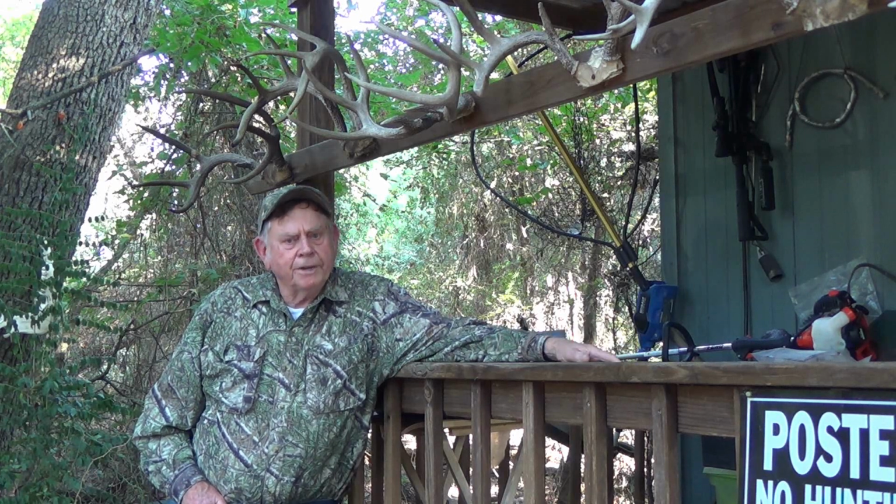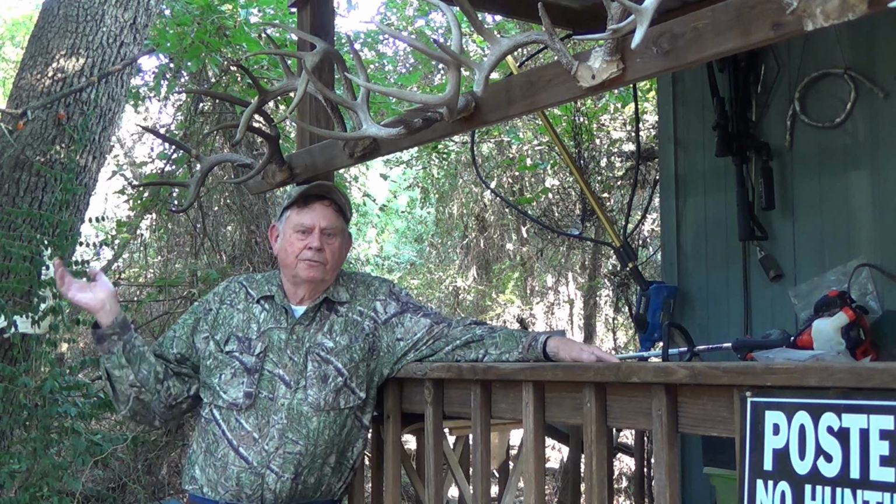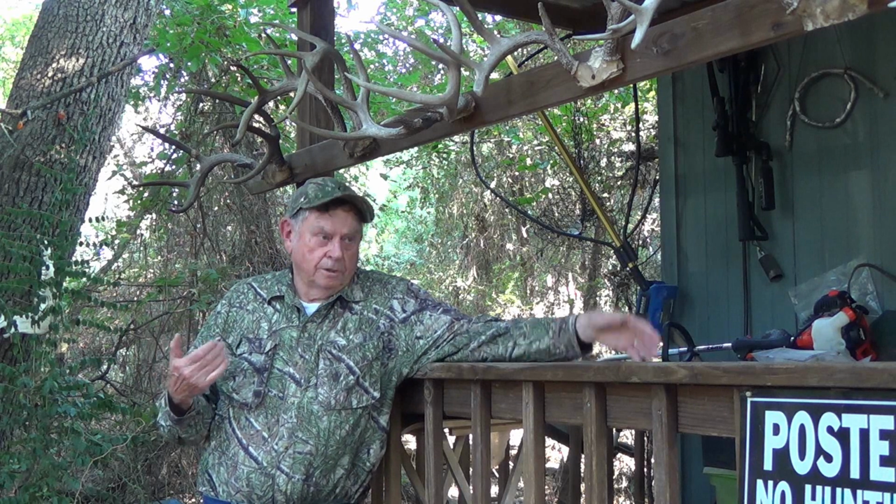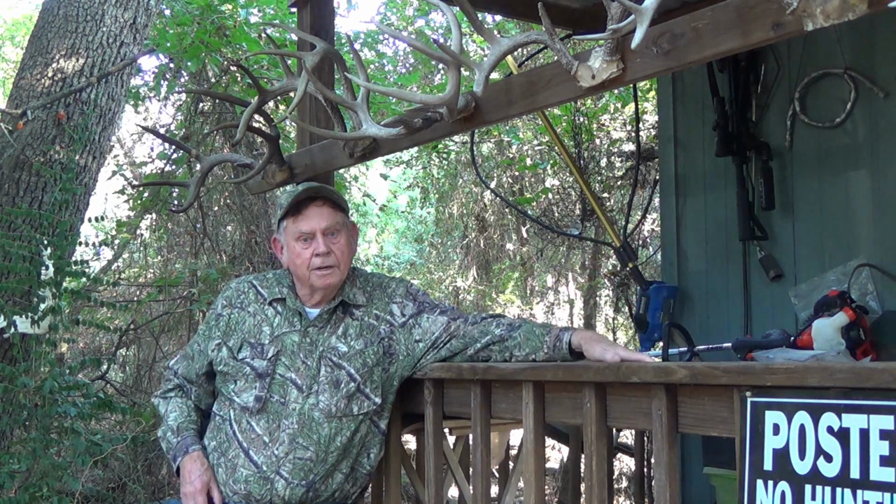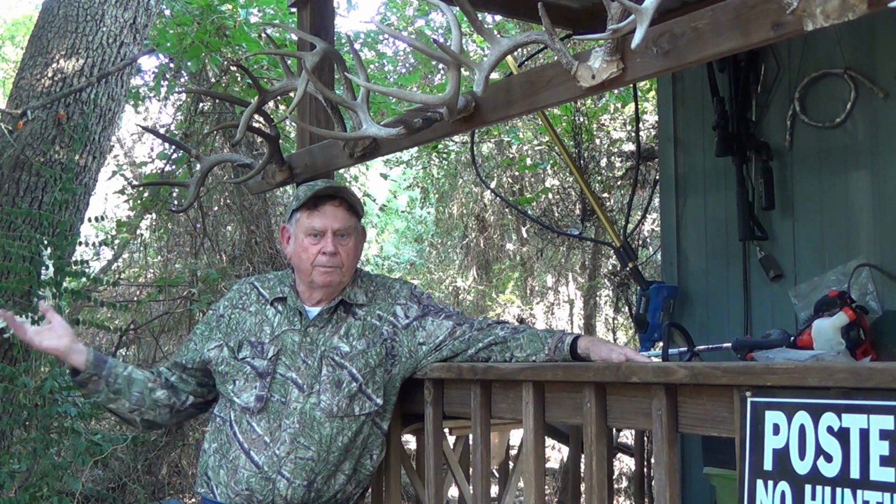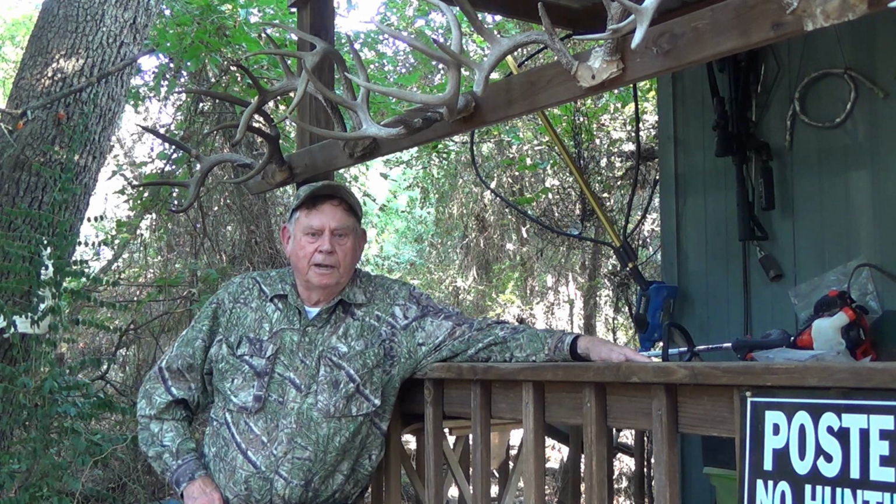How about those hogs? I think there was like 35 hogs that came in from my right. I never expected that. I was expecting them to come out of those pecans, back to the left. But I heard them squealing, as wild hogs will do. A pack of them that big is not going to be quiet. They make a lot of racket.